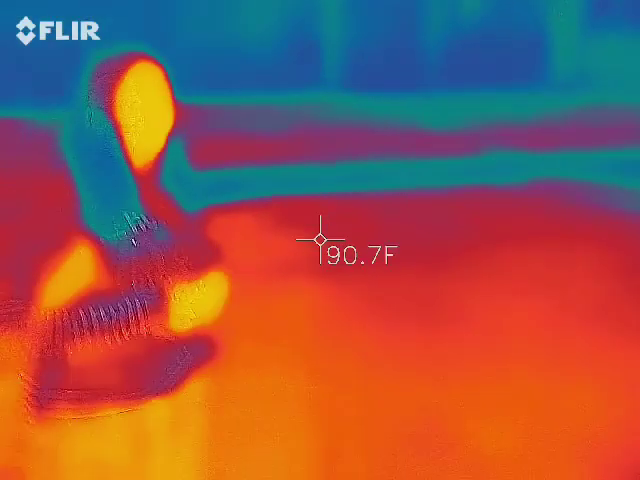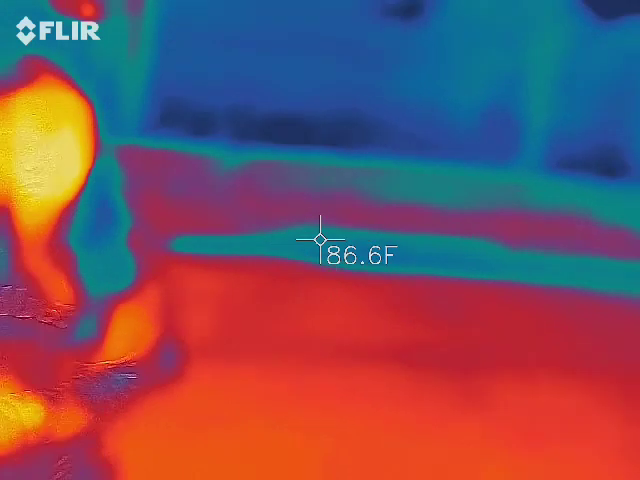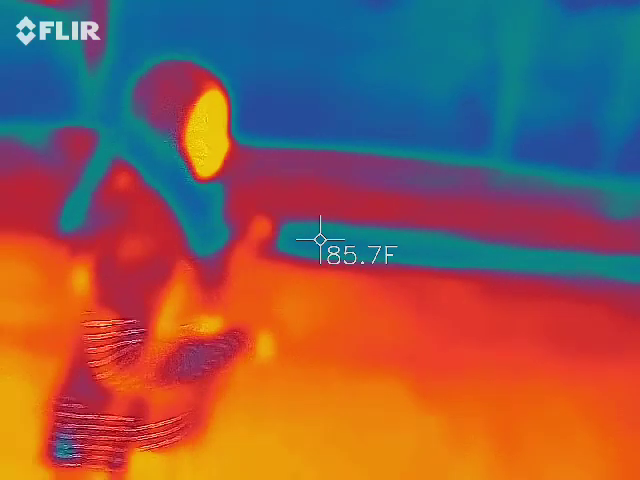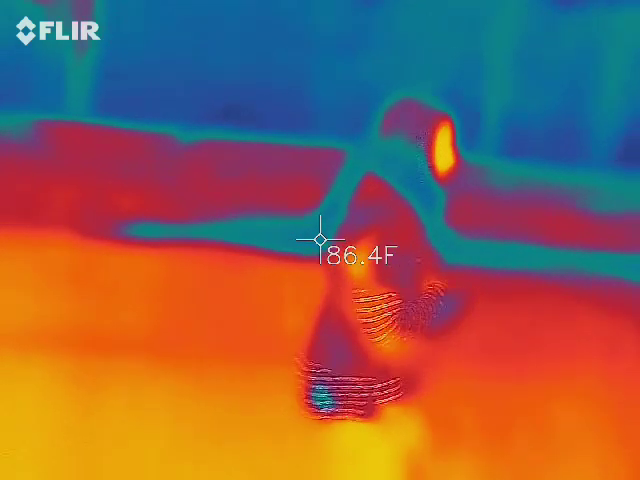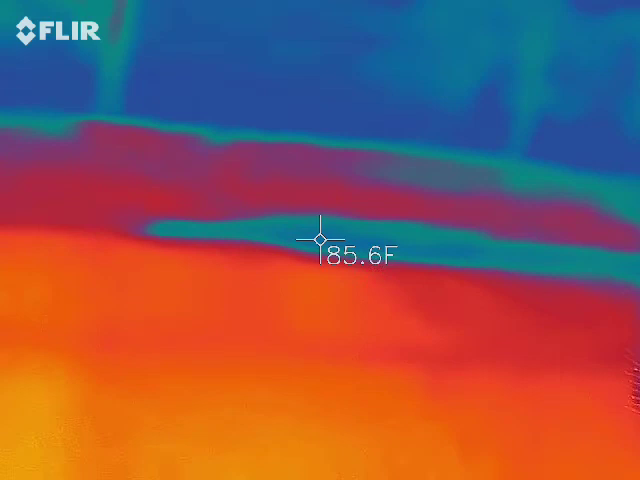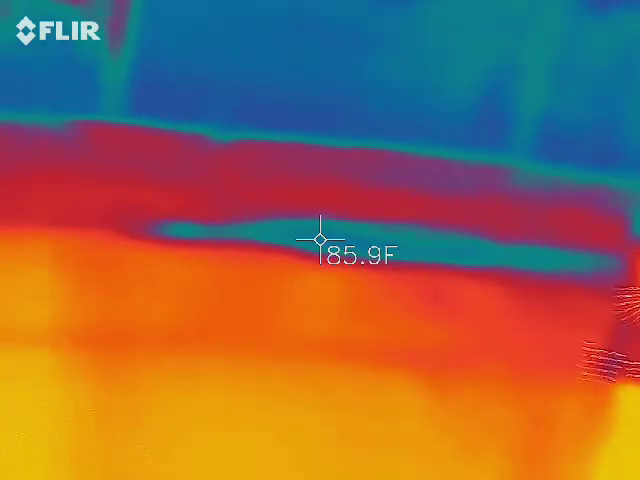I'm going to be bouncing around. London will bounce around too, making sure everybody's using their gadgets properly. George, with the laser, whenever we're in a new area, you need to get a base temperature from all different types of objects, so that we can compare it.